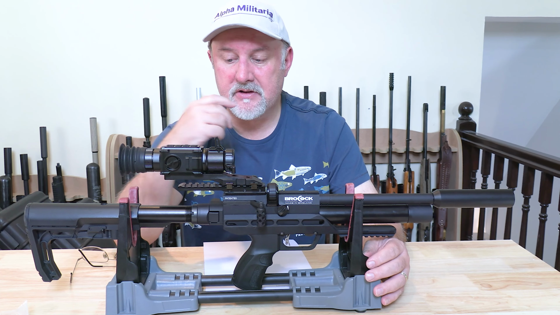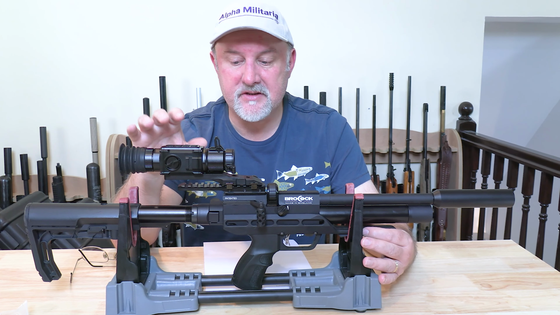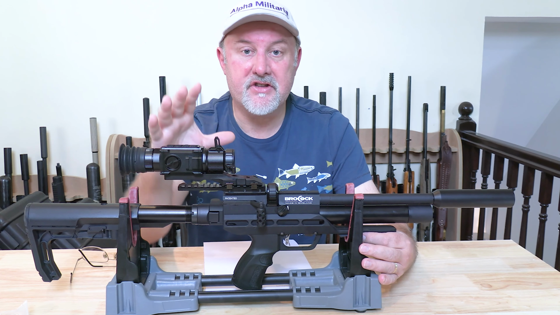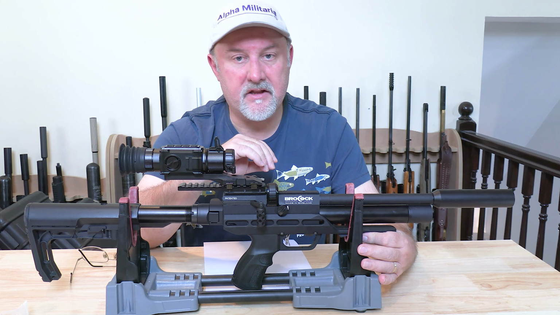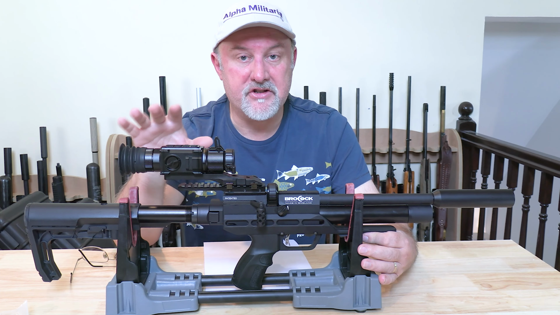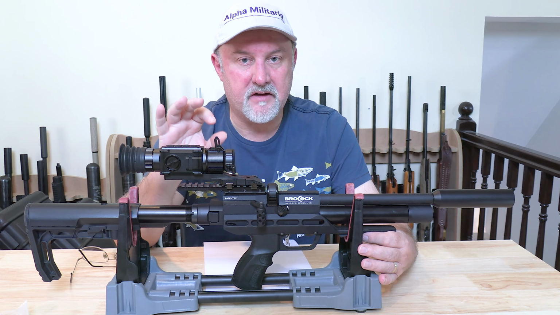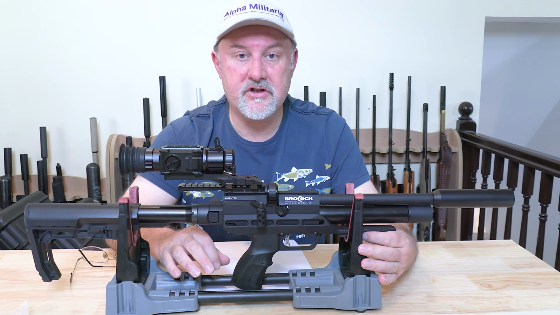And I also found it was well worthwhile playing around with the different contrast and brightness settings, because it did affect the image that I was seeing through the scope, and you'll hopefully see that a little bit in the footage. And obviously that's going to vary from environment to environment. So it's just worth taking a few seconds to twiddle it, to optimize it for the shooting situation that you're in.